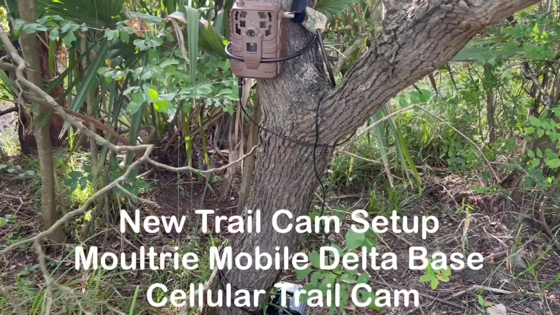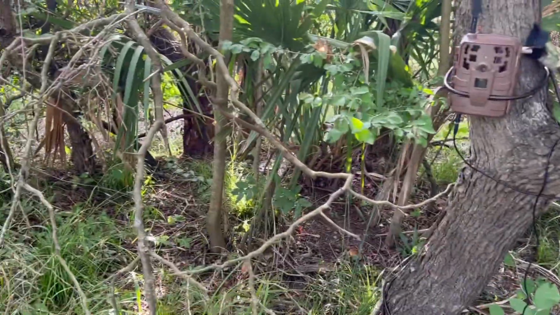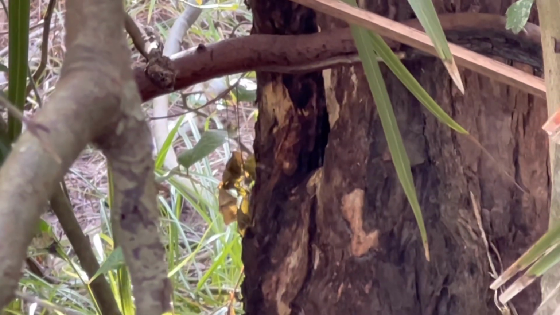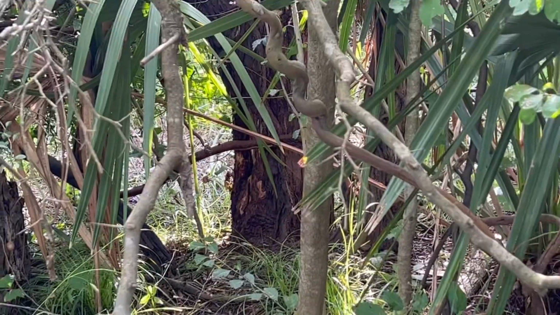All right, we just set up our Delta number 4 with a battery backup, and I heard a lot of buzzing, and there's a nice big beehive right there. So I hope the deer like honey, 'cause it looks pretty big.